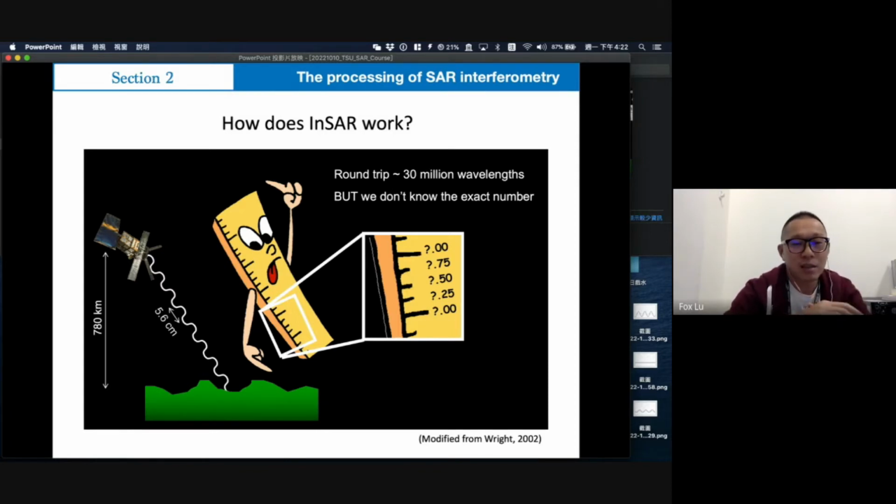Actually, it's not, because if we use the 5.6 centimeter wavelength to measure the distance, it will include 30 million more wavelengths of signal in one pixel. For the satellites, it could not load this data, and actually for the phase data we just need the last part of the phase, less than the wavelength of the signals.